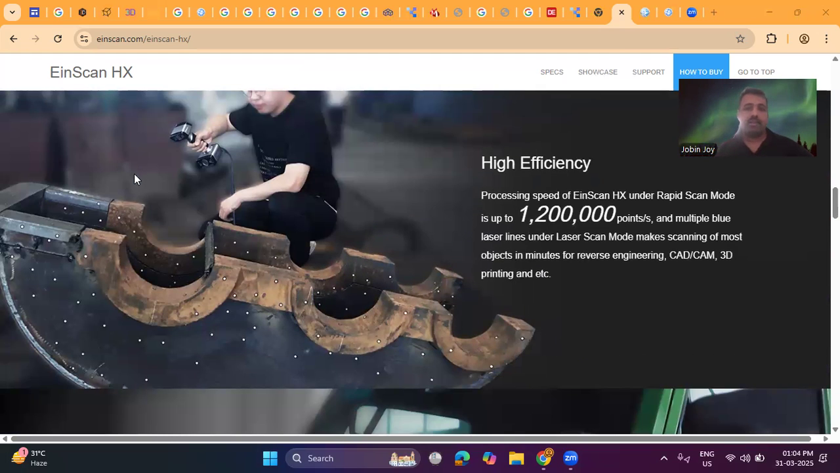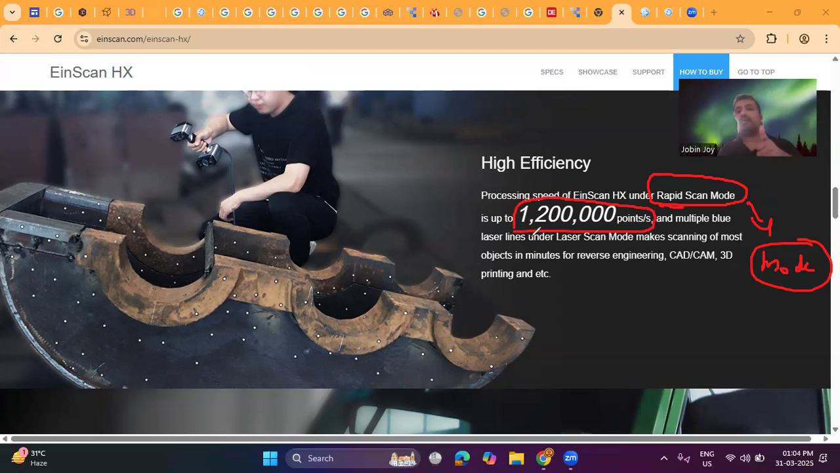And the efficiency is very high. Regarding the processing speed of Einscan HX under rapid scan mode, we can select which mode to use, and we can use rapid scan mode. So 12 lakh points per second we can scan. When we start the scanning process, in 1 second we can scan 12 lakh points, and there are multiple blue laser lines under laser scan mode.